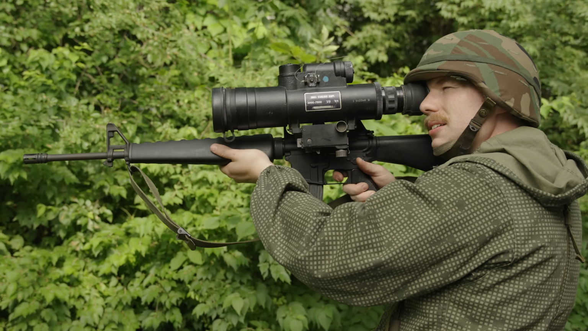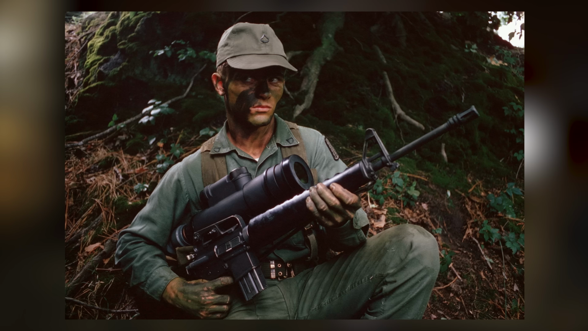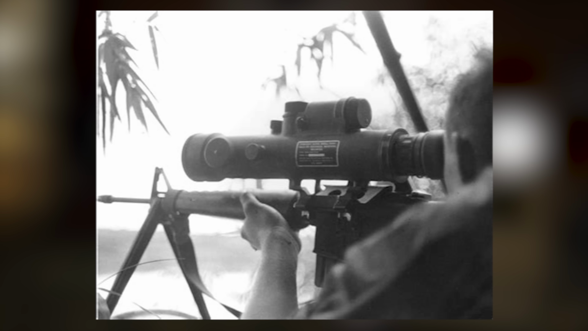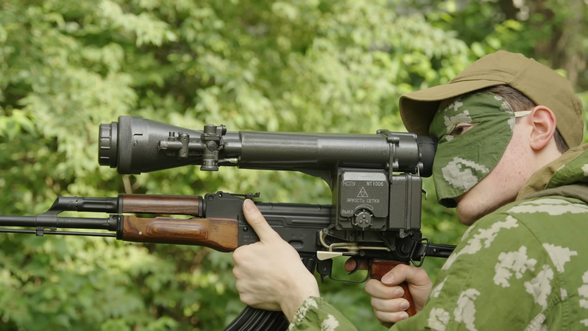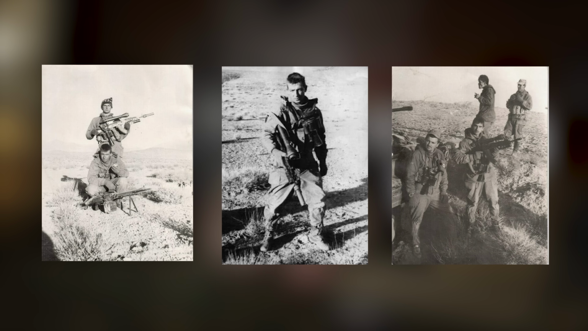Now, the Americans won the passive night vision race with the PVS-2 Starlight scope, a big bulky thing that went into service during the Vietnam War in 1967. Now, the Soviets weren't that far behind. The 1PN34 night vision scope showed up soon after, and began seeing widespread service around the Soviet-Afghan war. But now both sides had a problem. The enemy had night vision too, so they started looking for ways to beat the other guy's optic.